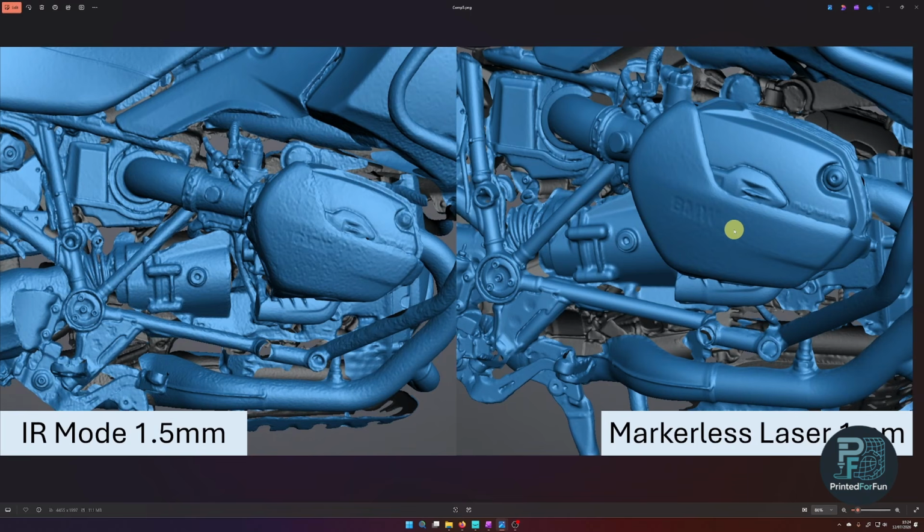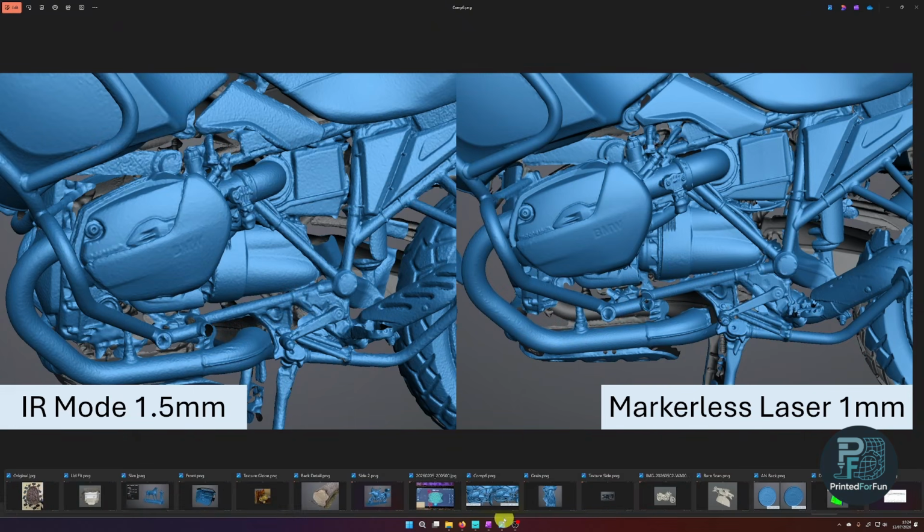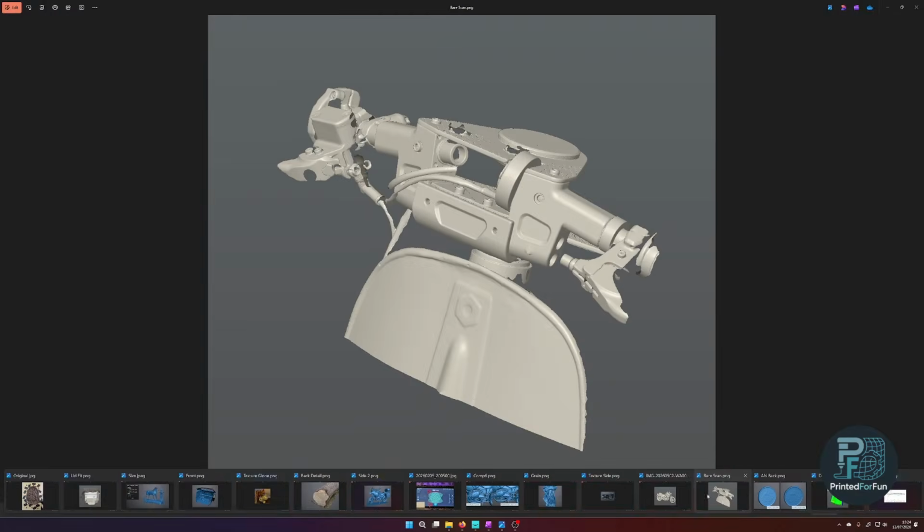So this was the first motorcycle. As I said, you can pause if you are interested. Now, a bit more about the second one. I have to search for it.